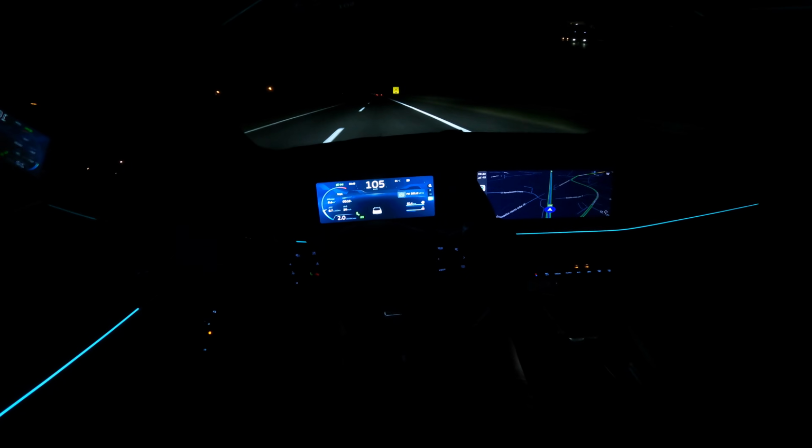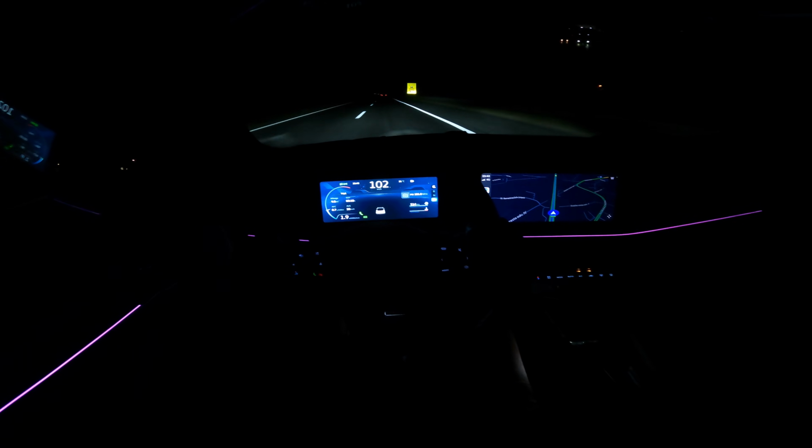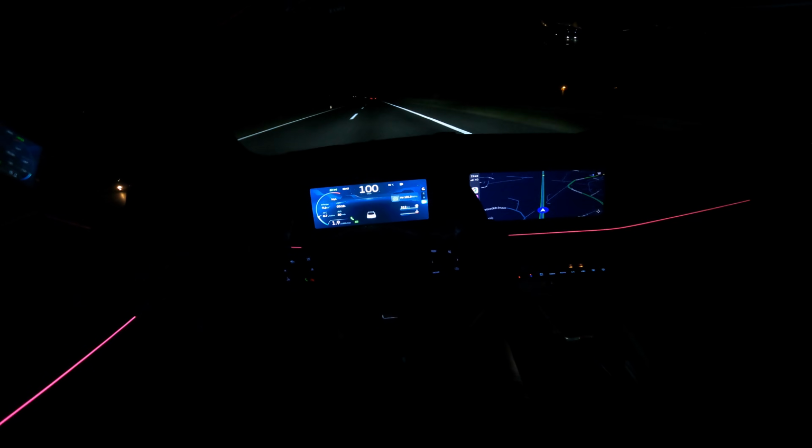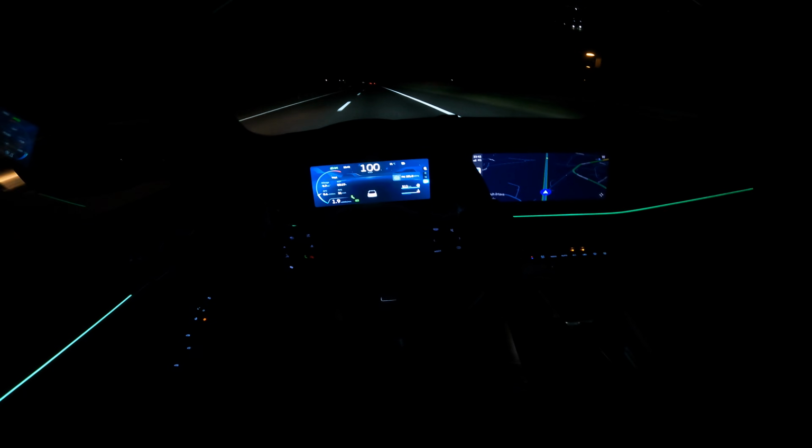I can hear tire noise, a bit of wind noise coming from the side mirrors. 100. It's fairly okay when it comes to speed.